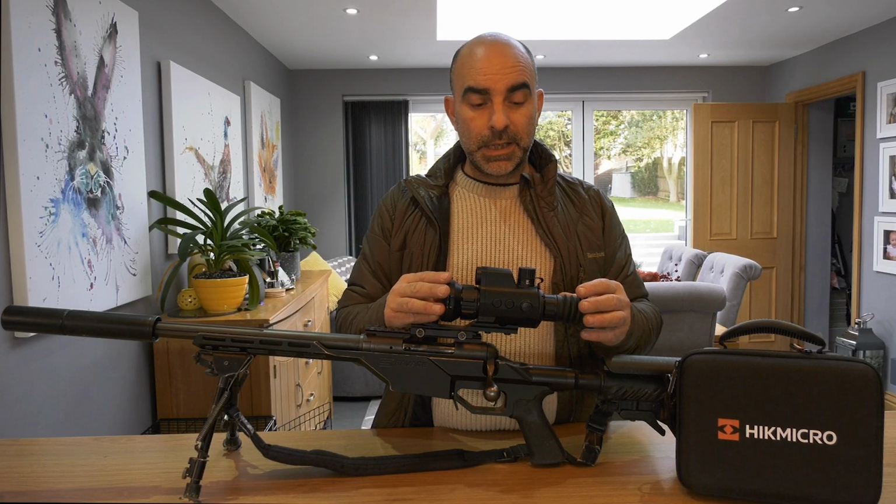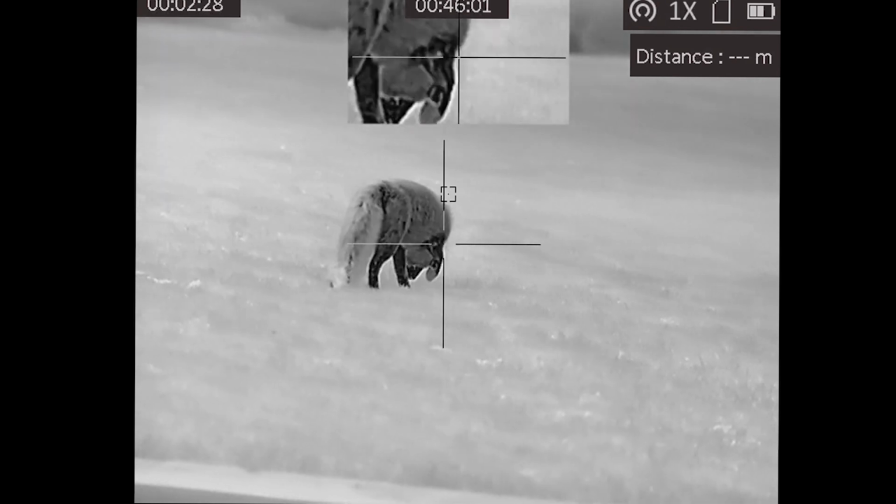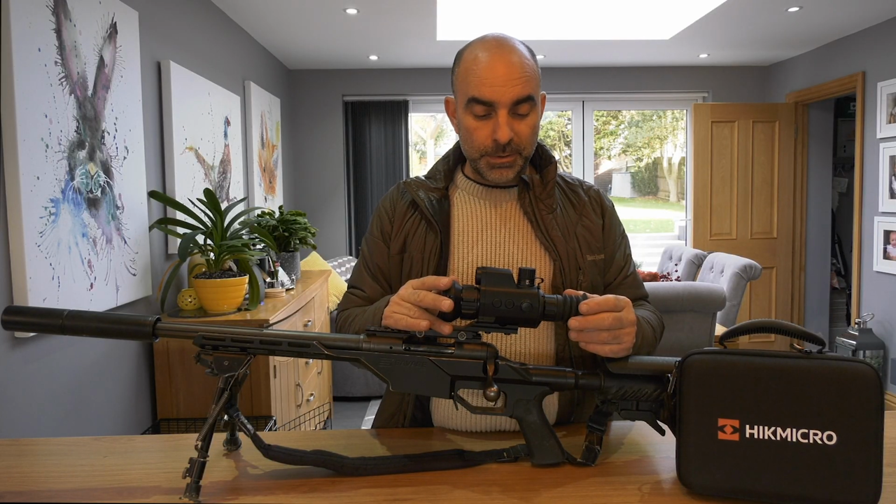You've also got on here, among other things, the PIP mode, which I quite like to use, which is the small picture-in-picture. So you've got a magnified image in a small square, and then you've got your main crosshair below that. Zeroing is very straightforward, nice and easy.